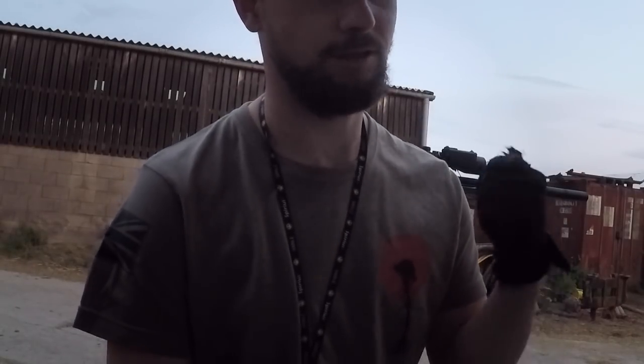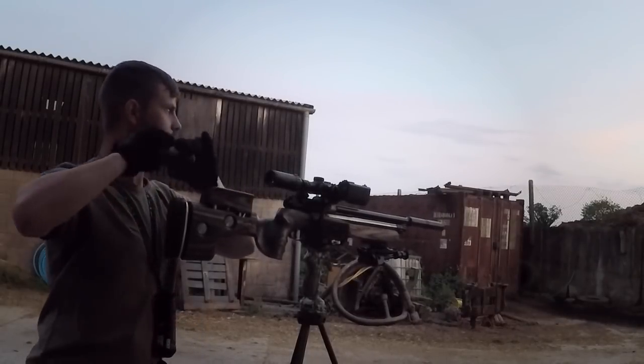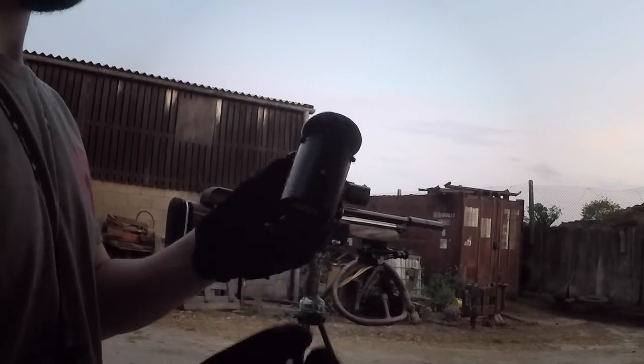Smack that one. And as you can tell, light is struggling a little bit with my Eagle Vision GoPro setup. Just got 2 down with my GoPro. Just starting to get a little bit dark now, so I'll have to stick the pod on. But yeah, darkness starting to settle in, so just gonna see how this pans out.